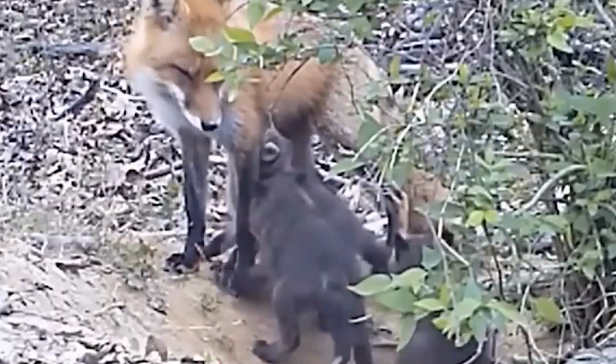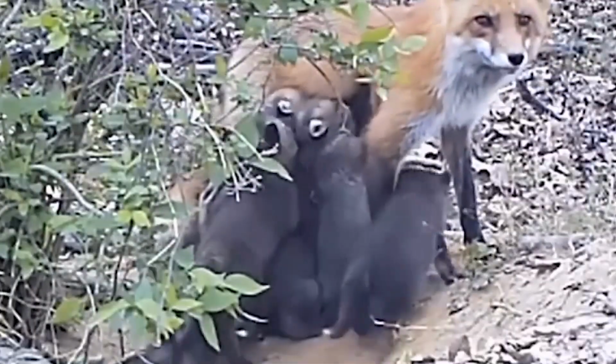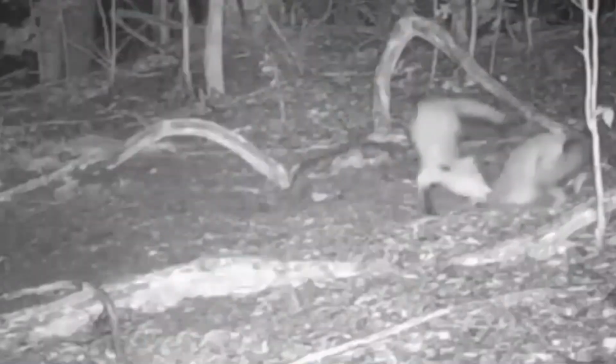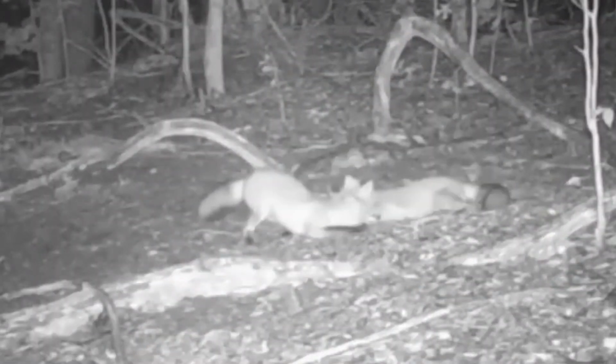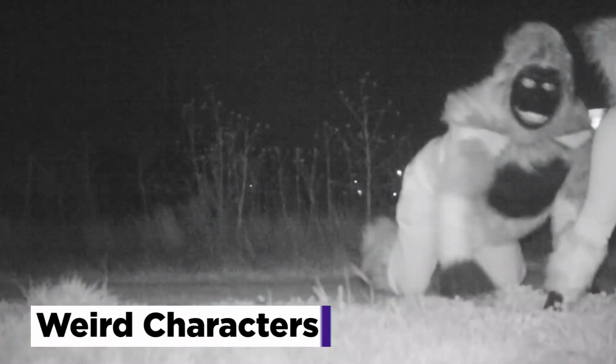The sweetest cub encounter that a trail cam has captured is this one, though, where a camera filmed a tiny cub coming up to it in the dead of night. As if this was not already cute enough, the cub then proceeds to lick the camera, just melting our hearts at the same time.